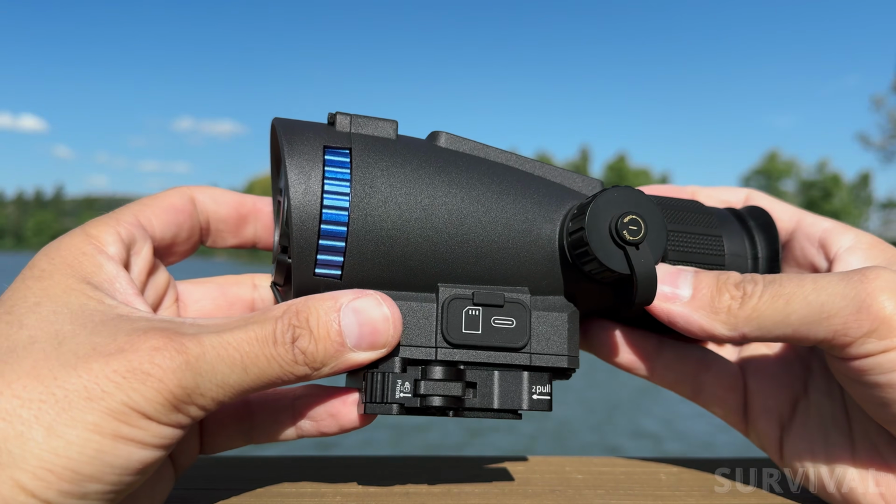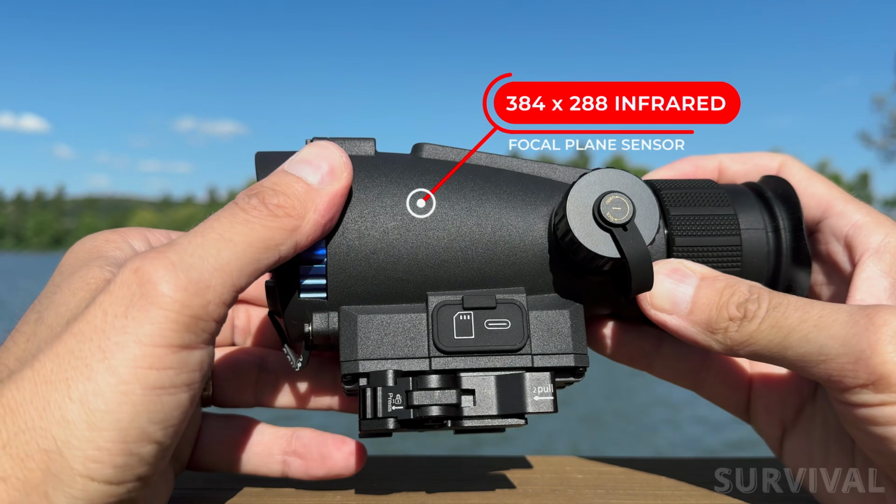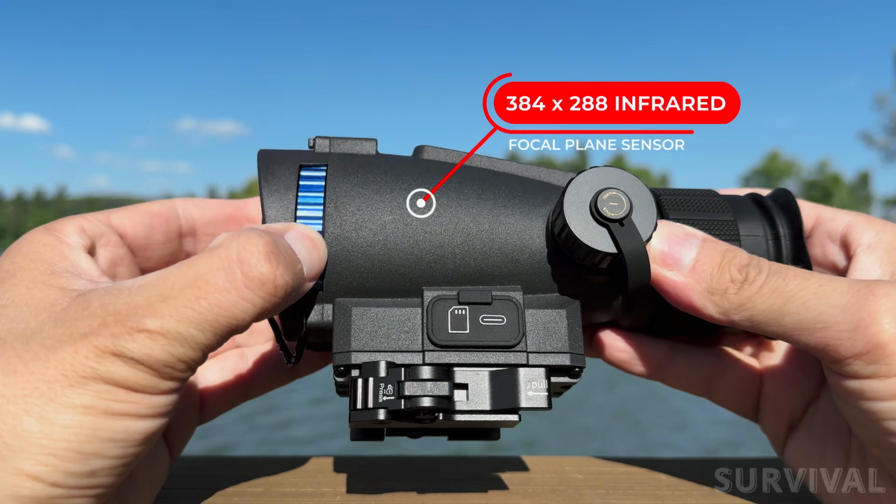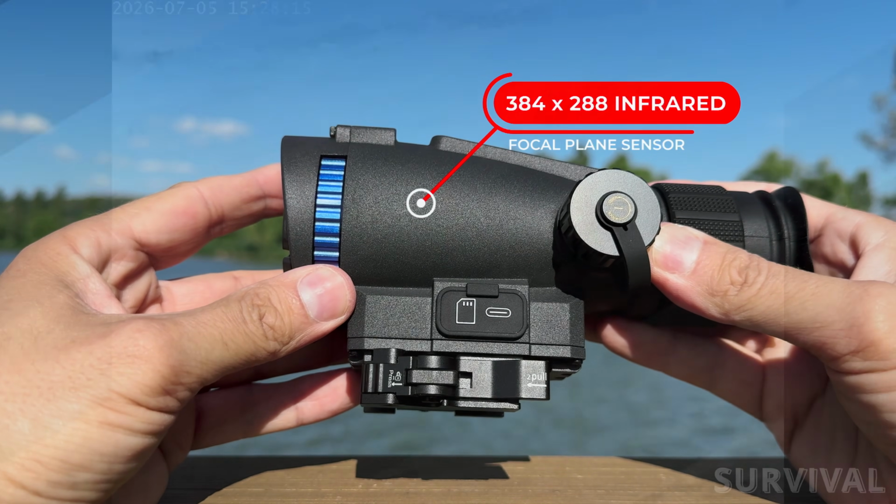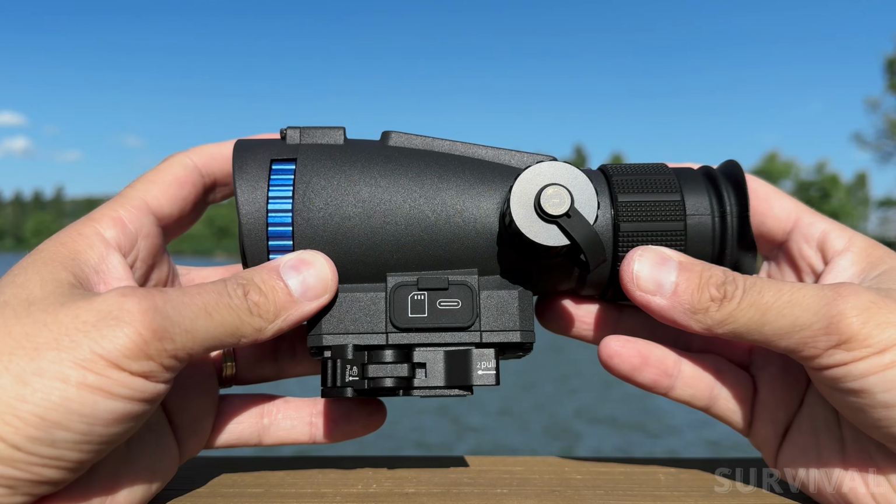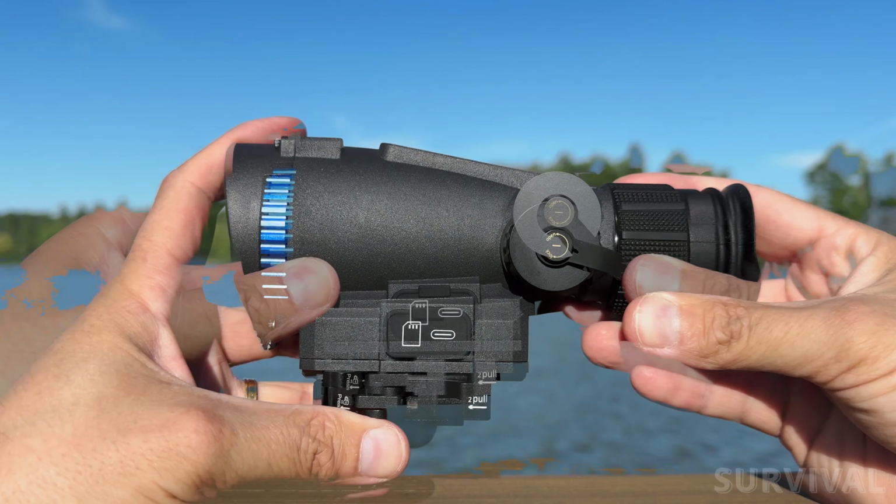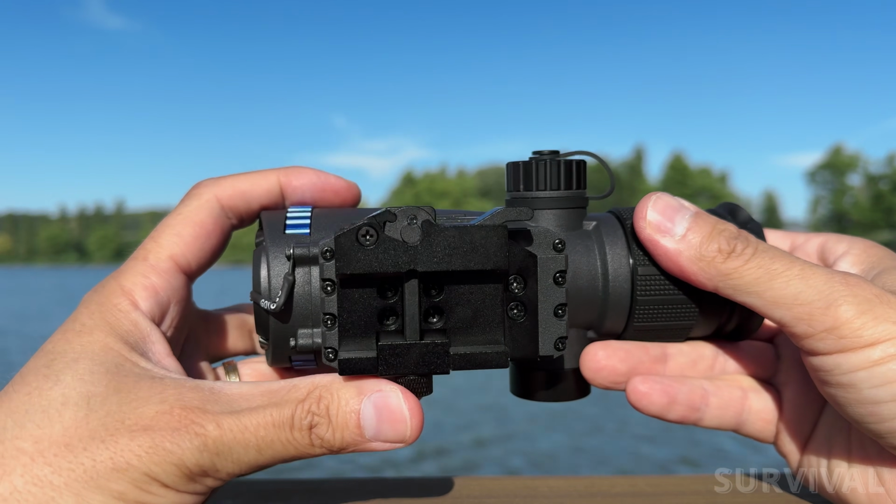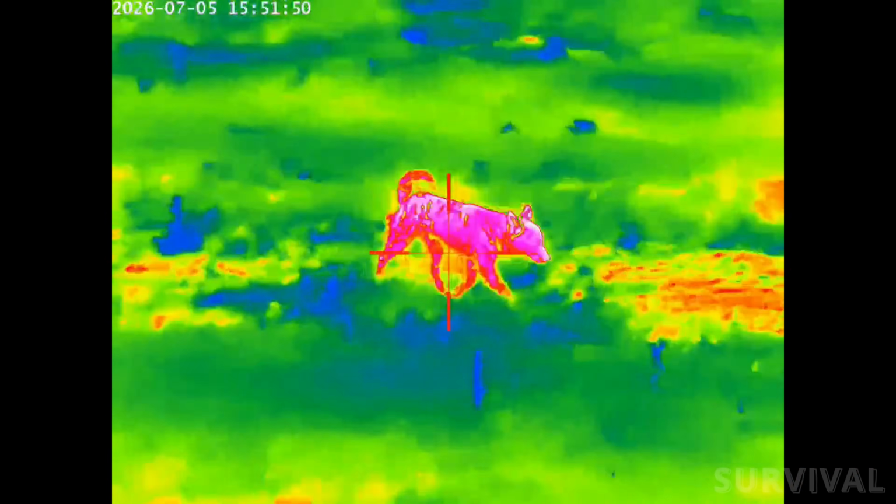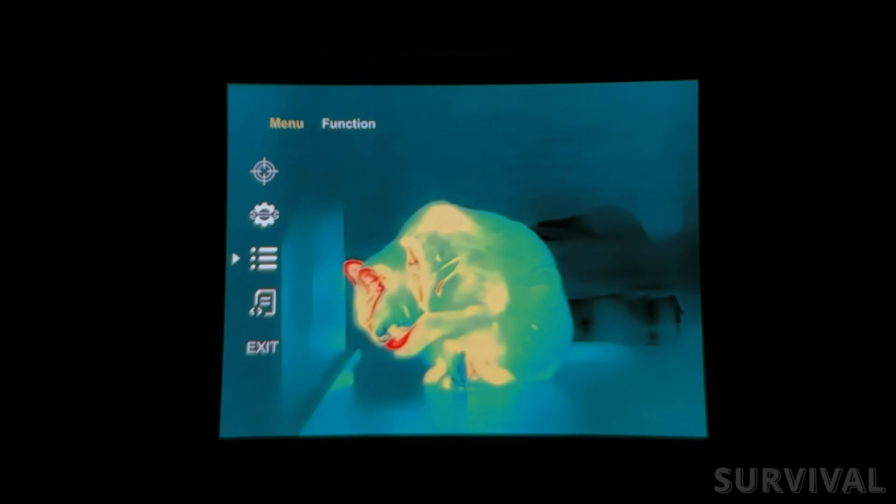Starting with the core specs, the GRL335 features a 384 by 288 resolution vanadium oxide uncooled infrared focal plane sensor, can detect targets at distances of roughly 2,000 yards, and despite everything packed inside, weighs just about 1.22 pounds. For a thermal with an integrated mount, that's actually pretty light. You've also got 4 times optical magnification, and the menu system is refreshingly simple. Reticle system, function, and a handful of other options, all easy to navigate.